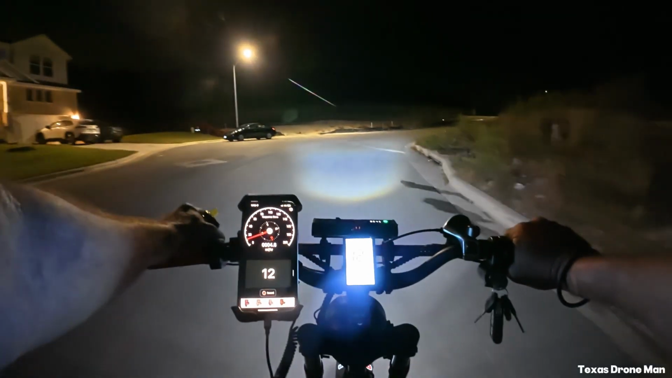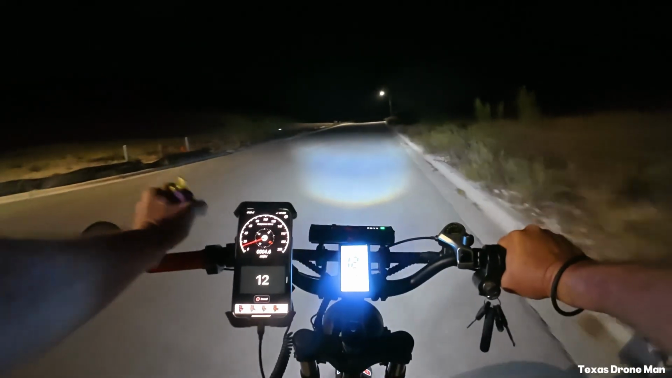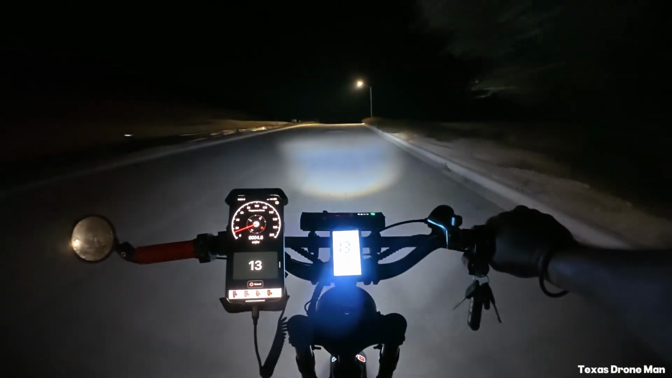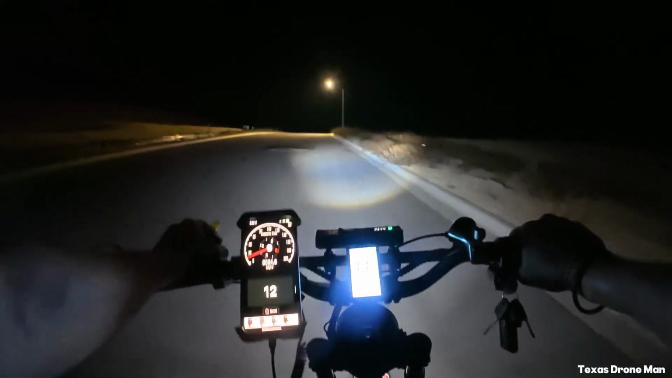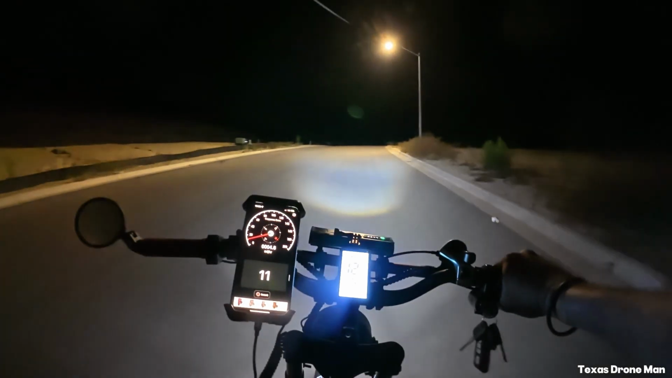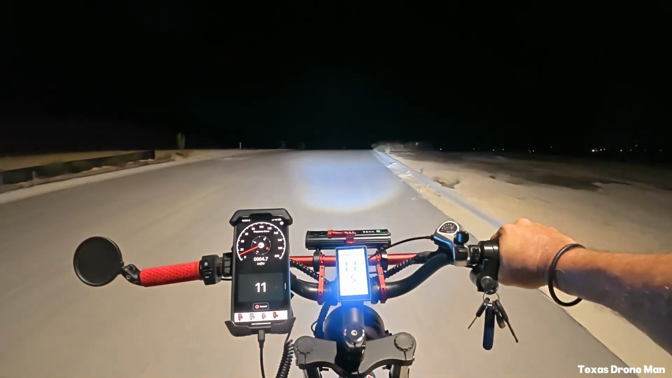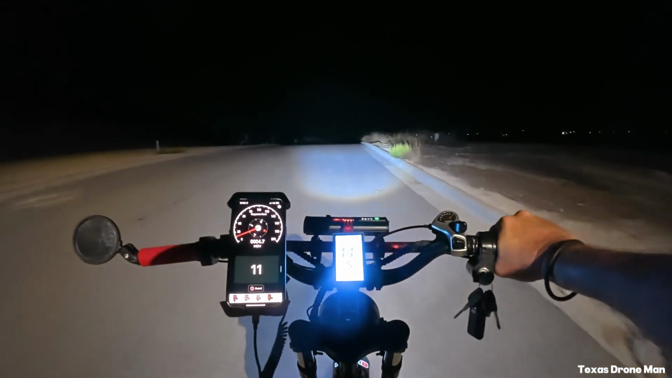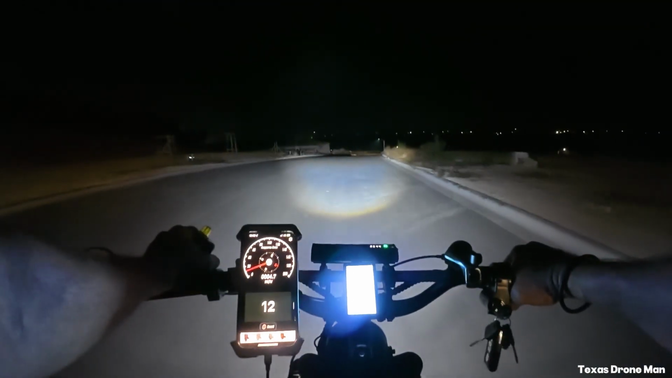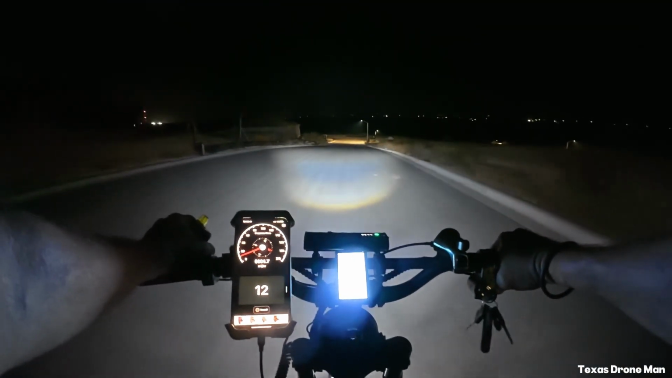I think I did 65 miles, or 60 miles, I'd have to go back and watch that video to know for sure. Whenever I did that, I think I had 5% left on the battery, which was not good for that battery. I don't normally do that, but I think that was my longest ride. This thing right here, I promise you, will blow past 65 miles.